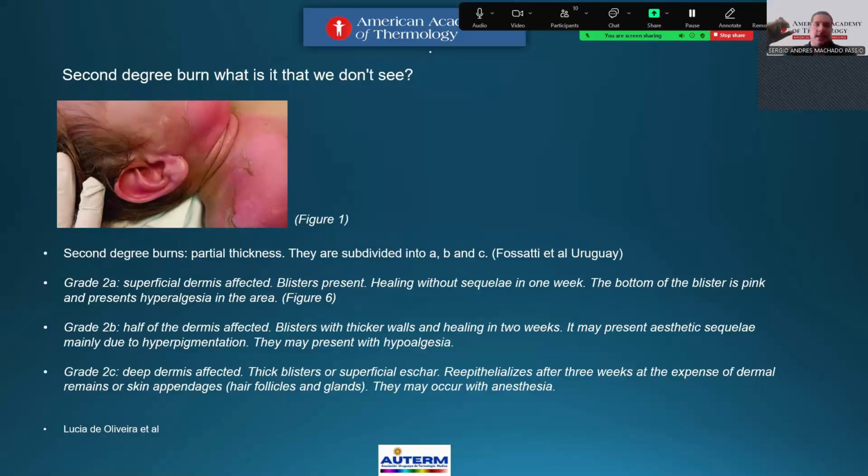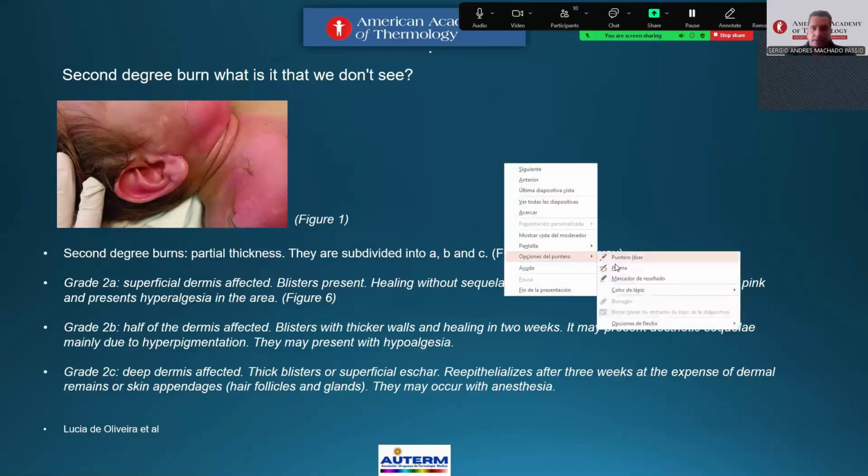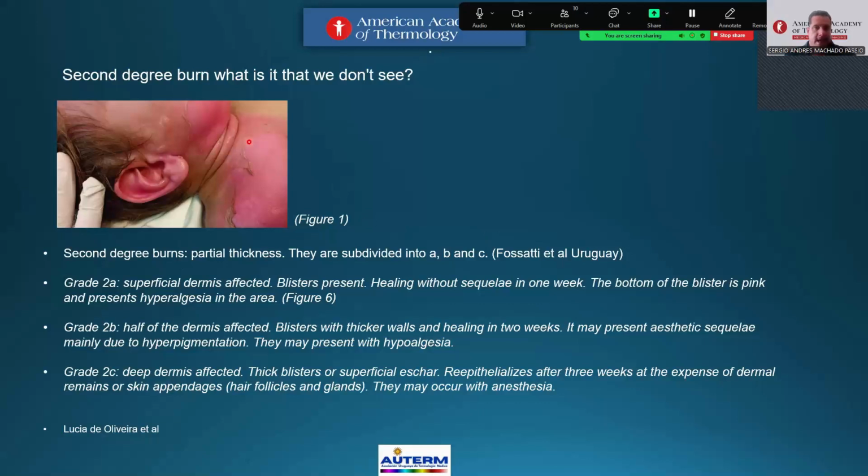The second question is about the second-degree burn. What is it that we don't see? In this example area, second-degree burns are partial thickness. They are subdivided into A, B, and C. This is a classification from Fossati et al. from Uruguay, an old classification. Grade 2A: superficial dermis affected, blisters present, healing without sequelae in 1 week.